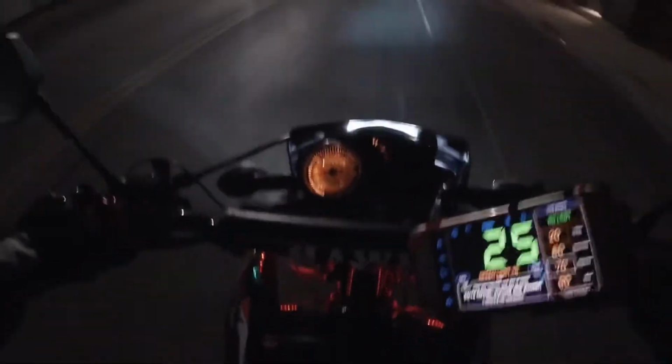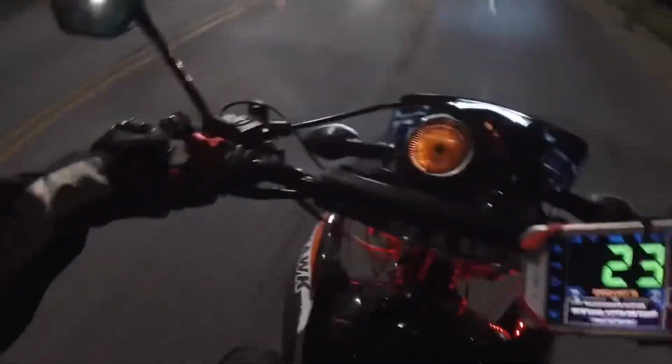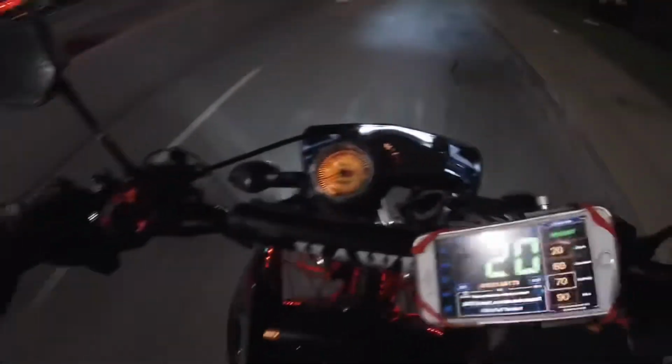I'm not gonna go too far down here in the hood. The farther down you go, the riskier it gets. I'm gonna cut it off right here. I'm still gonna cruise a little bit, but I'm gonna take the side streets.